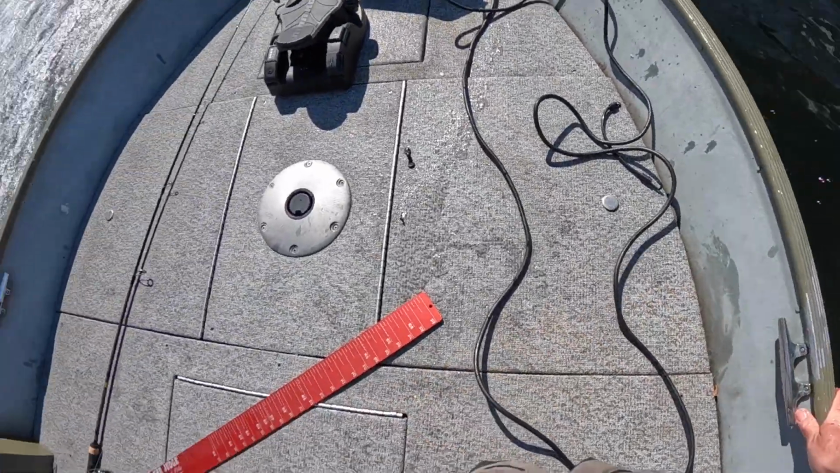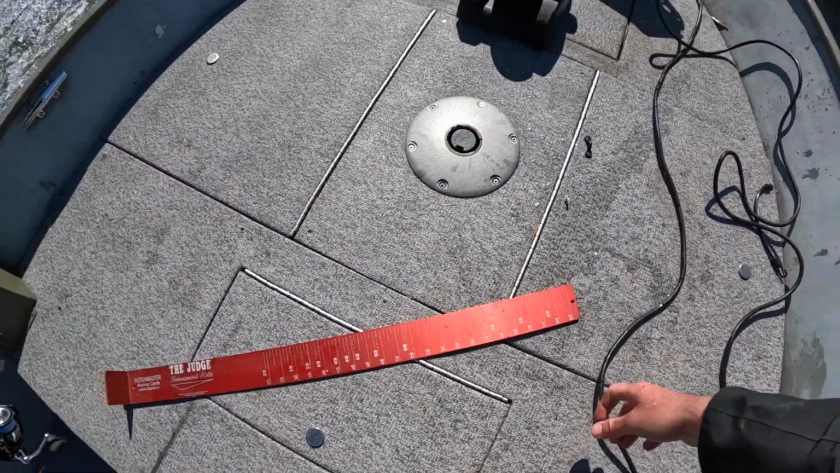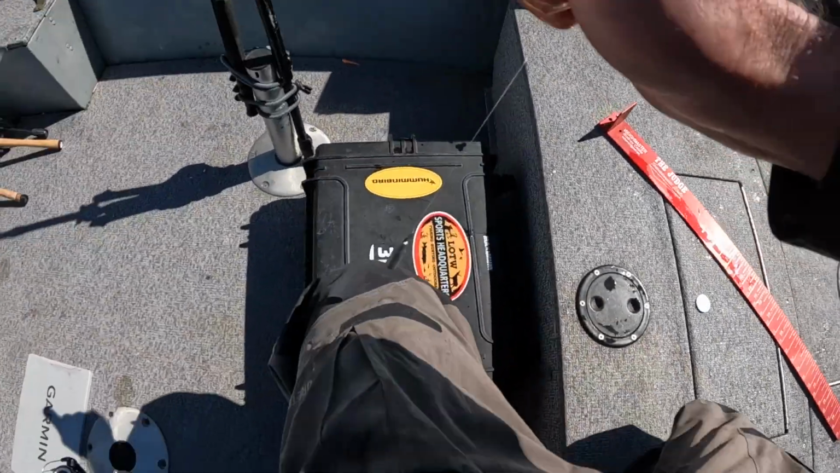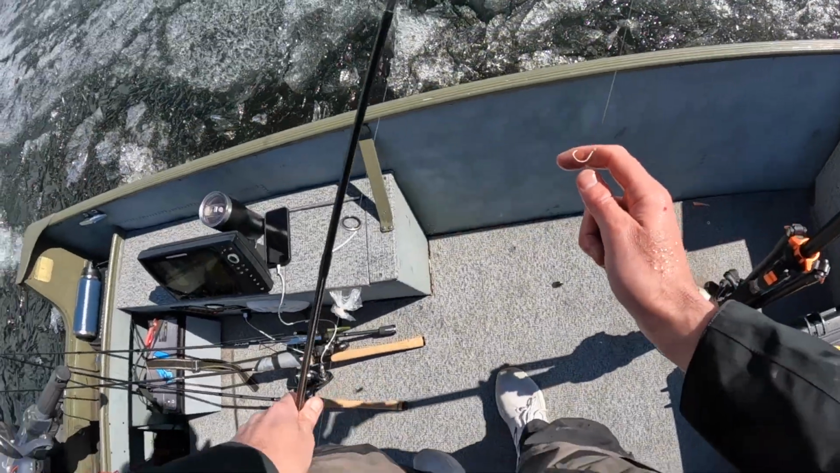I hate this. Get him as low as he can. I mean, it swam away, but I don't know what its chances of survival are. Tell me how that's helping the fishery, having to throw those back.